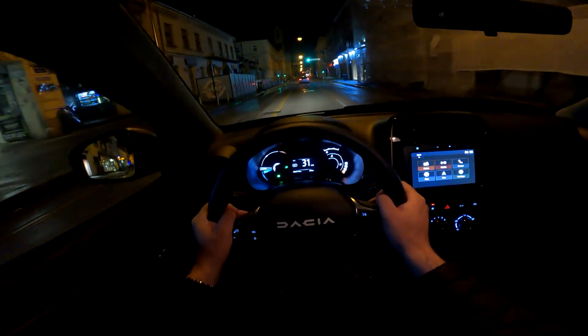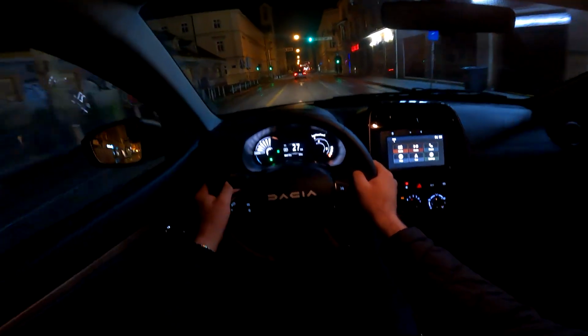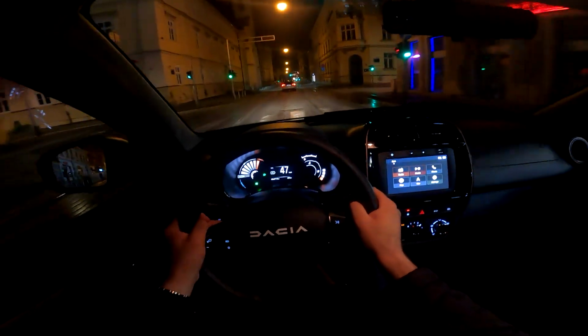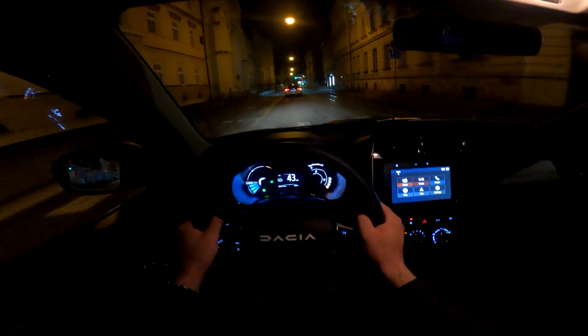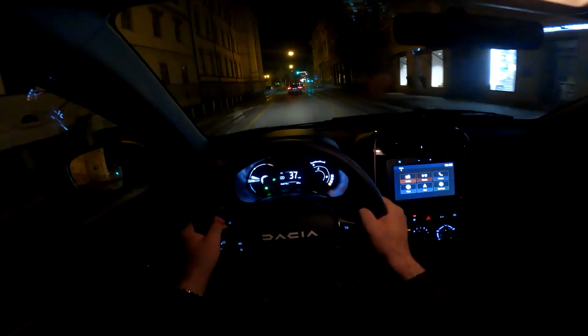And you will see that, for example, if you're driving like 20 kilometers, the throttle response is very good, as expected from an electric car, and for the city drive this will be really good.